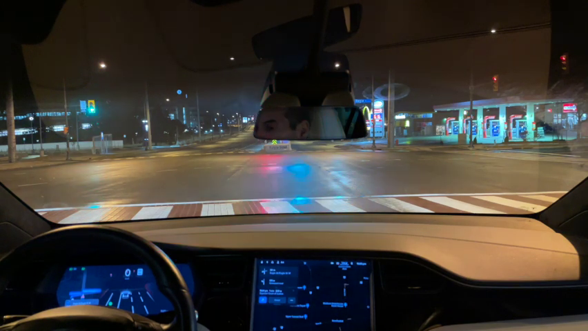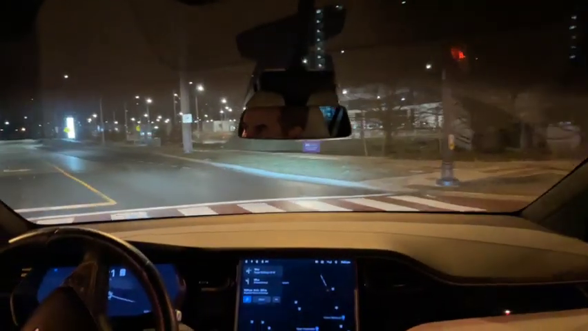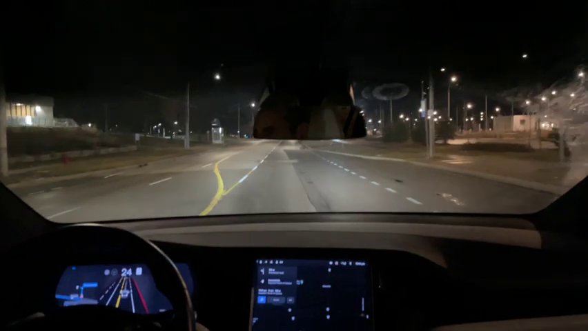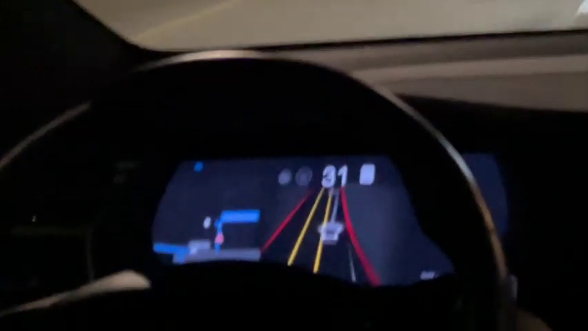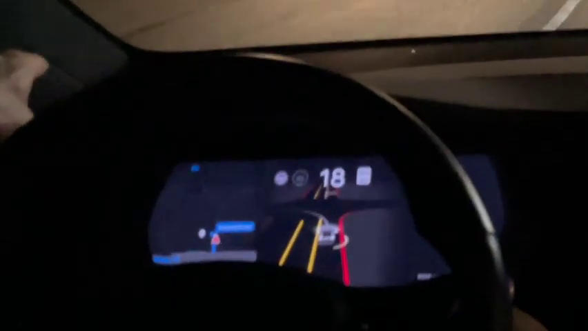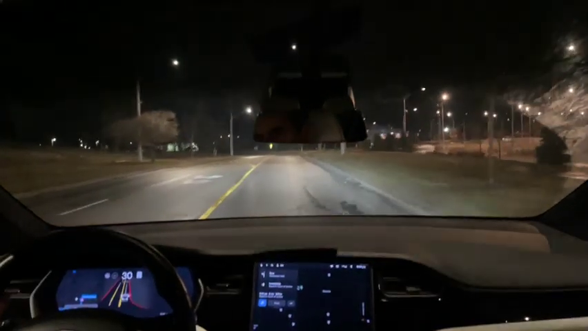And interesting thing, before I got the full self-driving beta, when there's an arrow on the road, like we see here, these arrows, you'd see them very clearly in the visualization, freakishly clear. Now you see it, sometimes you get a glimpse of a shadow in the visualization. So that's interesting to me.